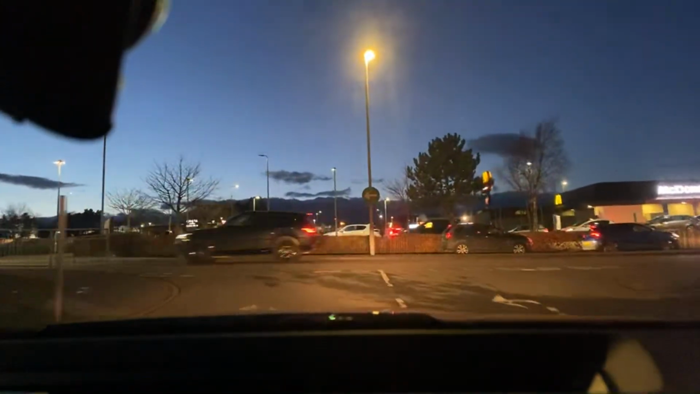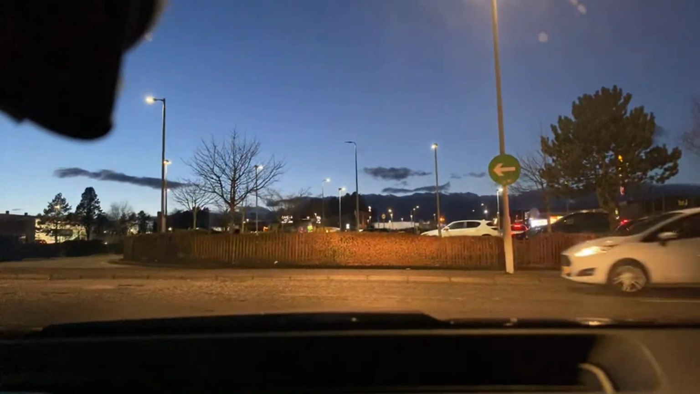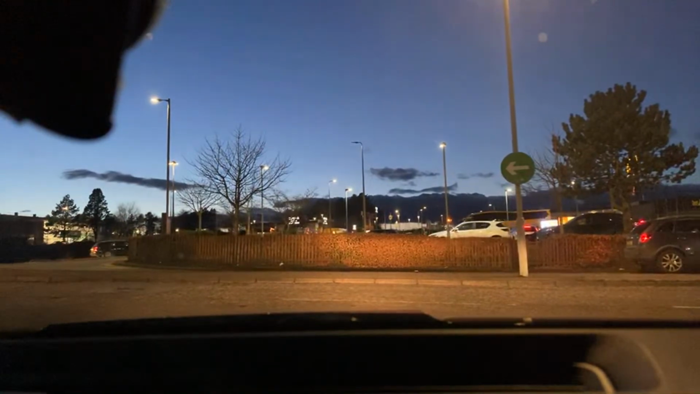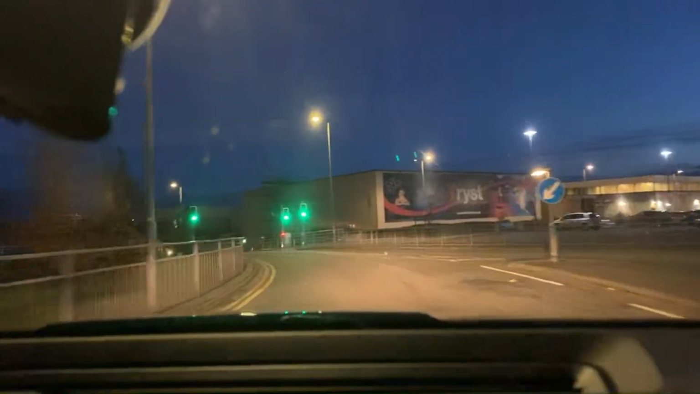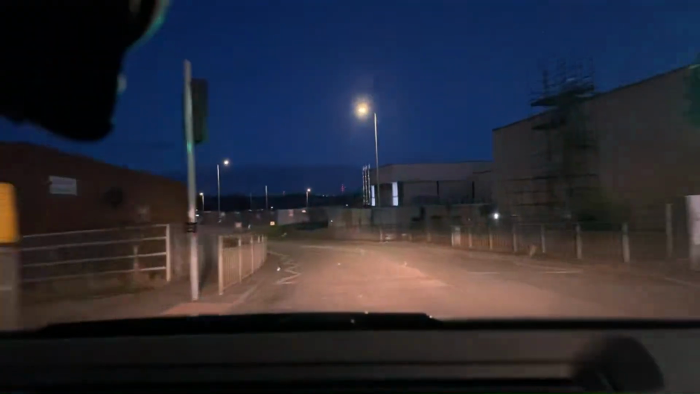Queue for McDonald's. Right, let's go. I hope you're all doing good.